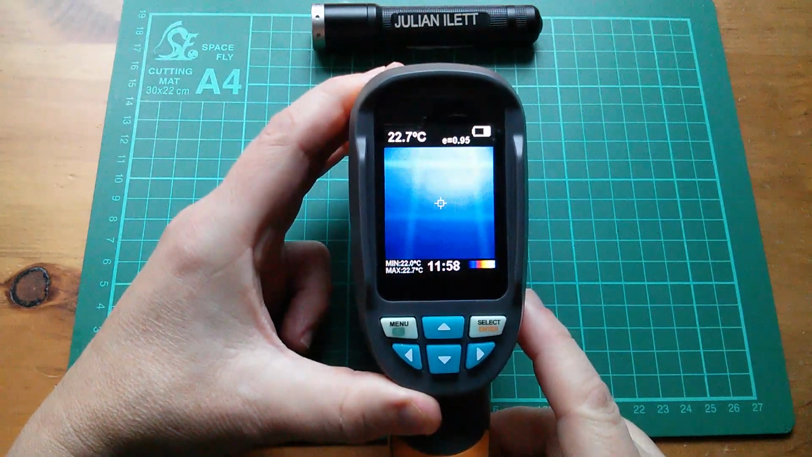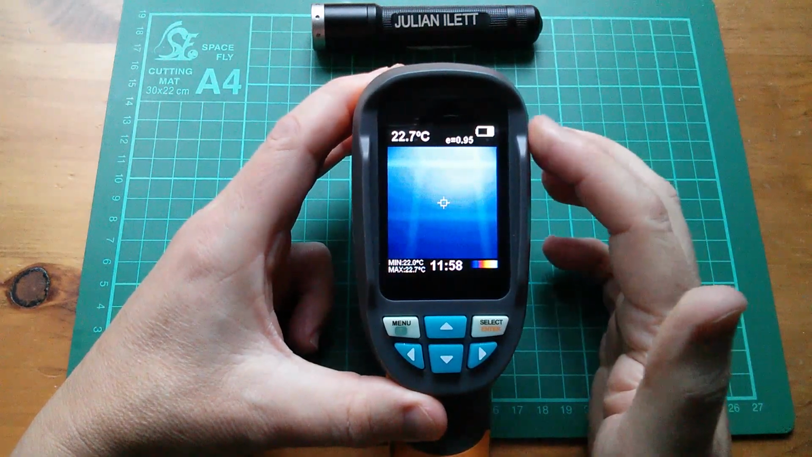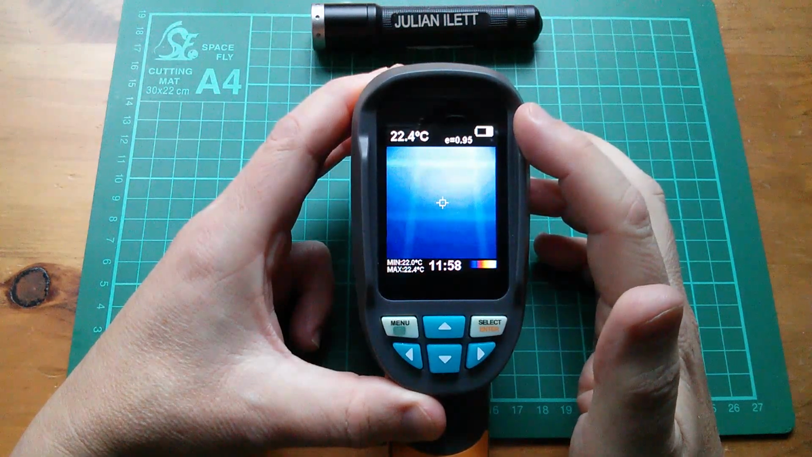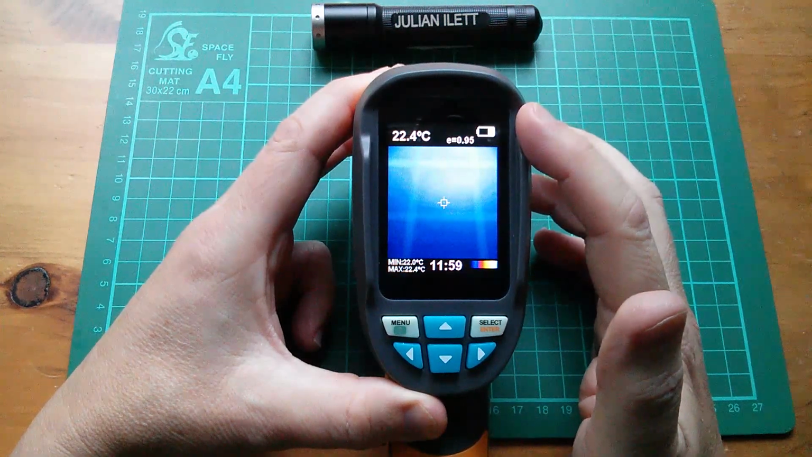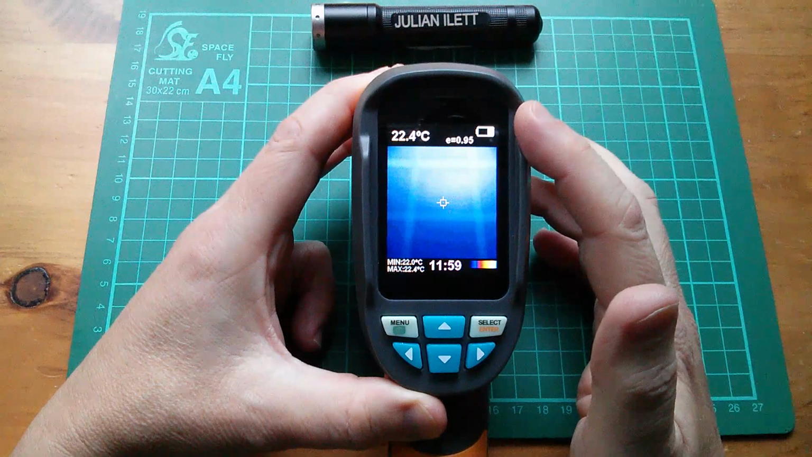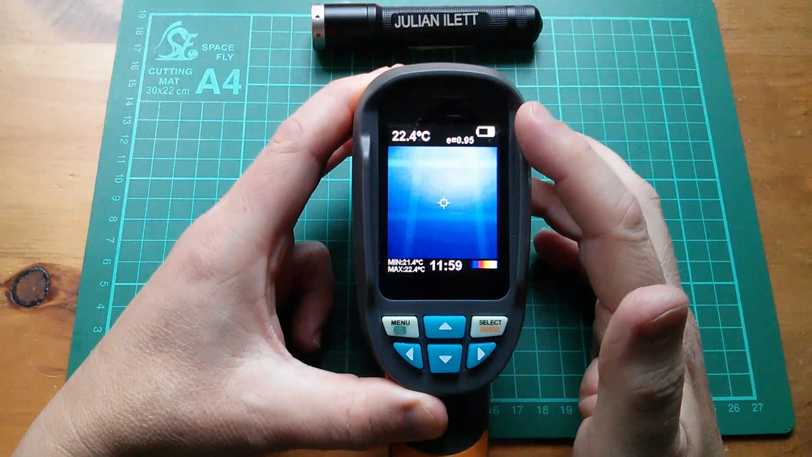Now we need something that's going to get warm and or cold, so I'm going to use a Peltier element, but just before I do that, look at the battery symbol. It's showing that the batteries, those rechargeables, are only about a third charged, and the problem is it doesn't use all the energy in them. When this thing shuts down and says no more power, the batteries were actually at about 1.35 volts, which for rechargeables is high.